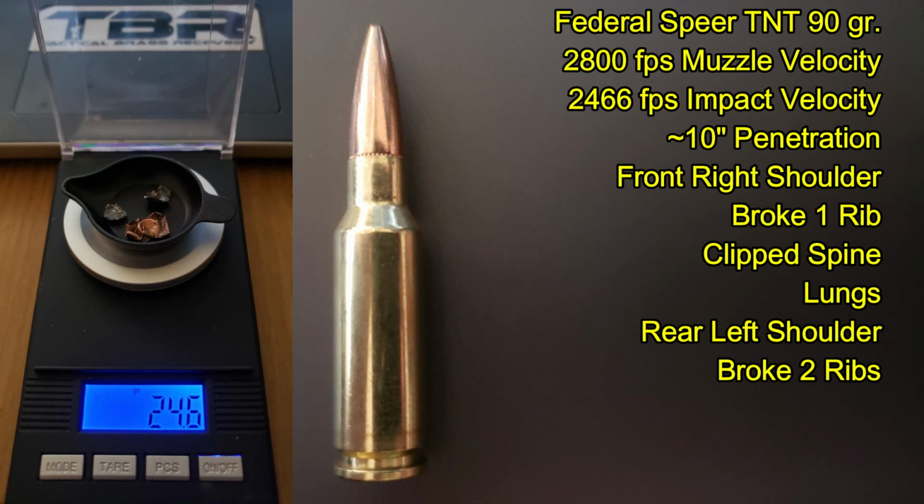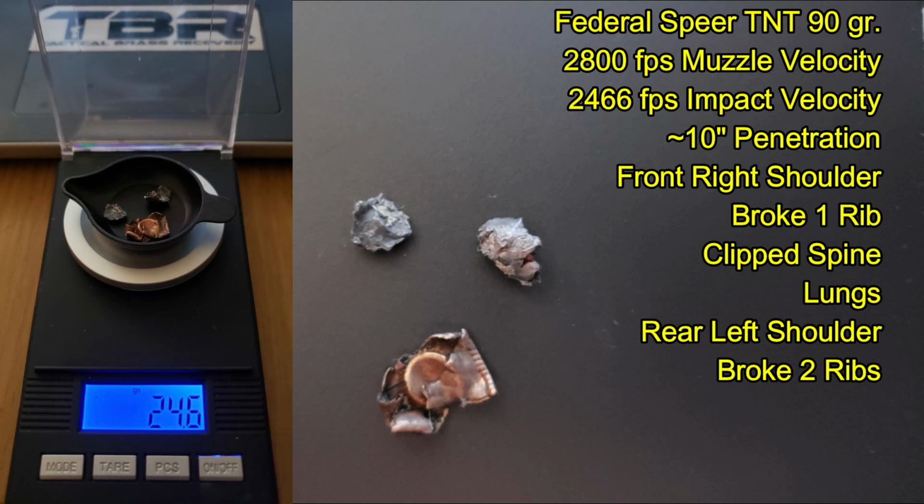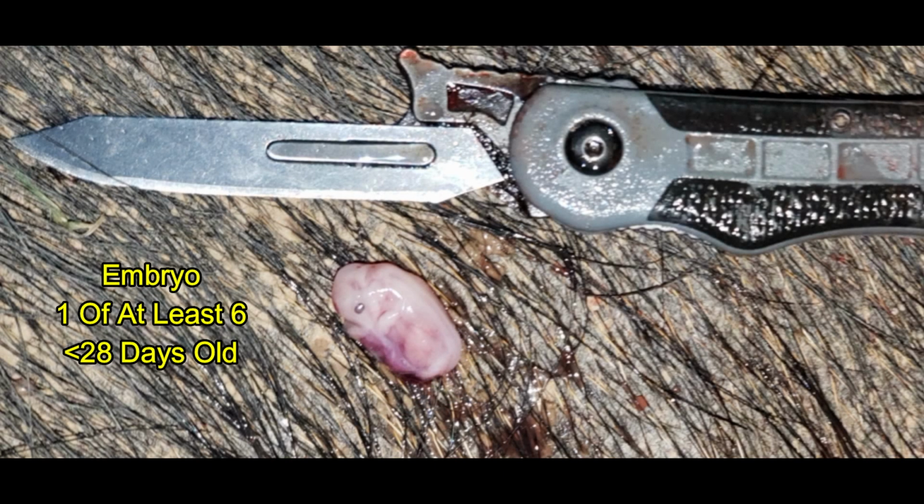The Spear TNT bullet impacted at about 2,466 feet per second. Penetrated right about 10 inches after entering the right shoulder, breaking one rib, clipping the spine, going through the lungs, exiting the left rear shoulder area, breaking two ribs. In the process, coming to rest in the fat underneath the skin where I recovered the 3 fragments. And as I noted, the sow was pregnant. She had at least 6 of these little embryos. They are less than 28 days old.